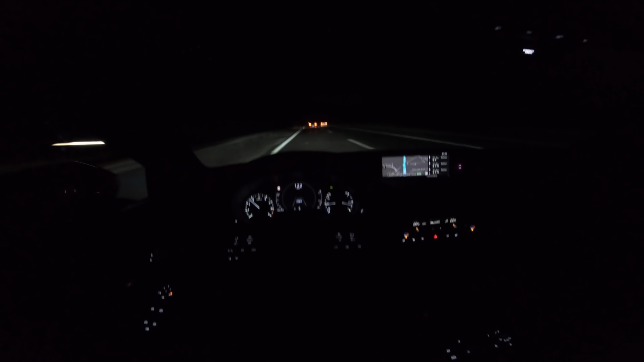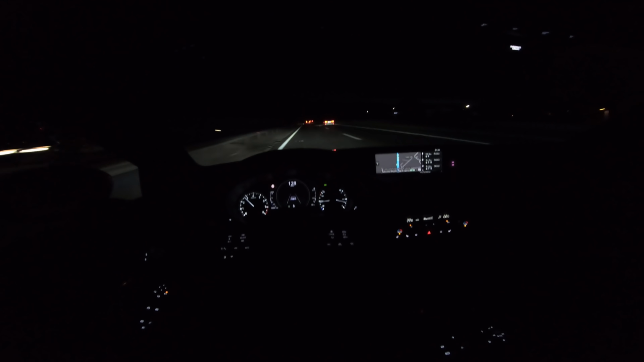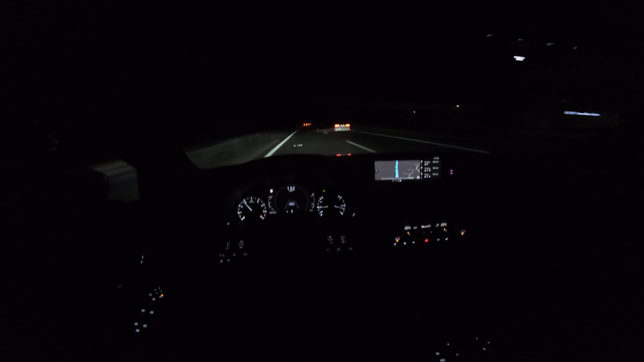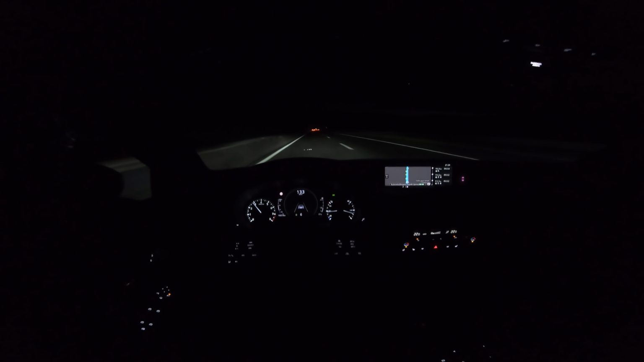As you can hear the cabin noise, there is just a wind noise. You can hear the engine. If I turn on the music, you can definitely forget about wind noise. Okay, let's speed it up here.